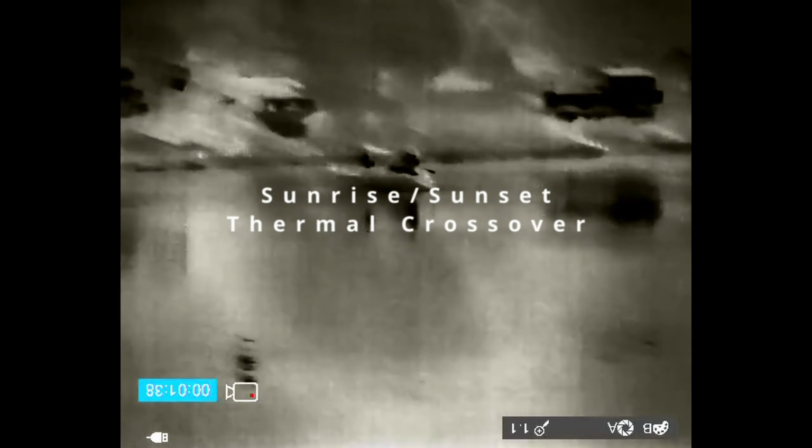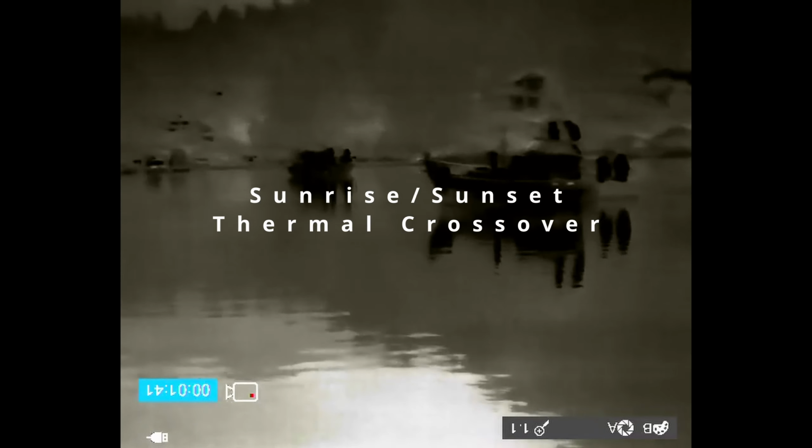Here's what it looks like in poor conditions. It does not do well with heavy rain. There are a couple times during the day where the temperatures sort of equalize, and it's a little bit harder to navigate, but it's definitely doable.